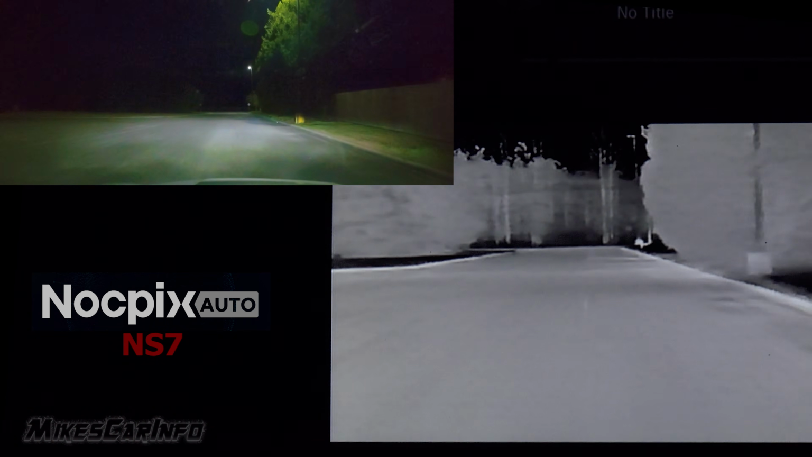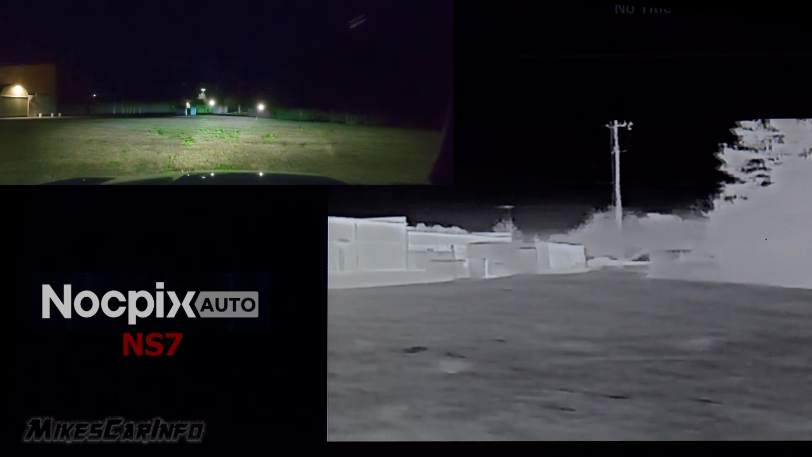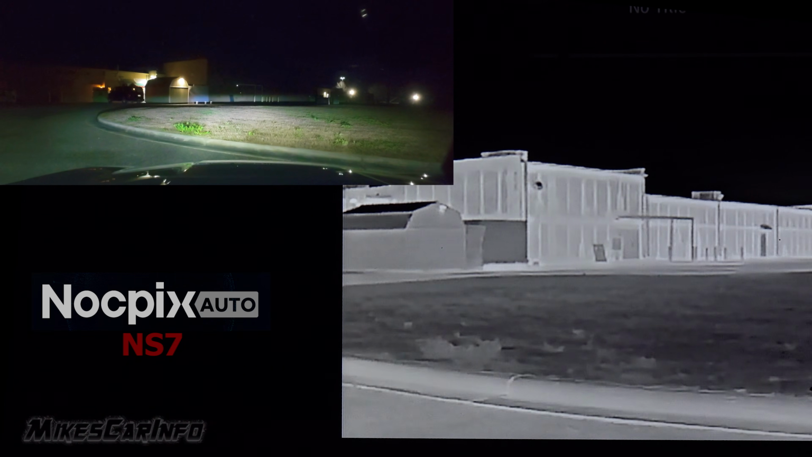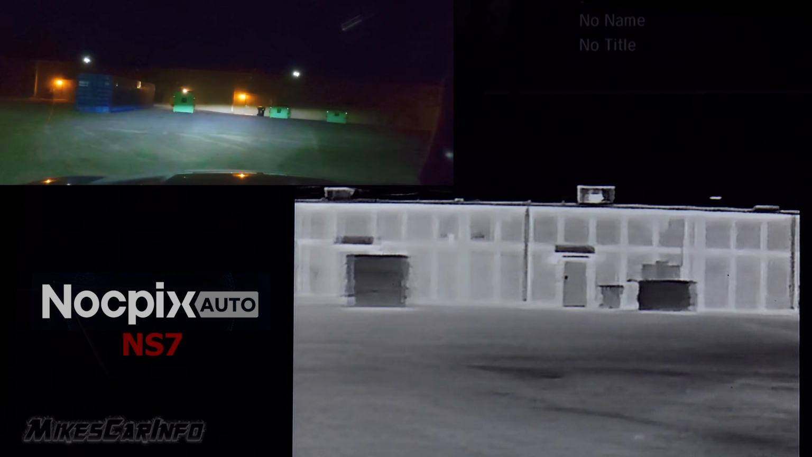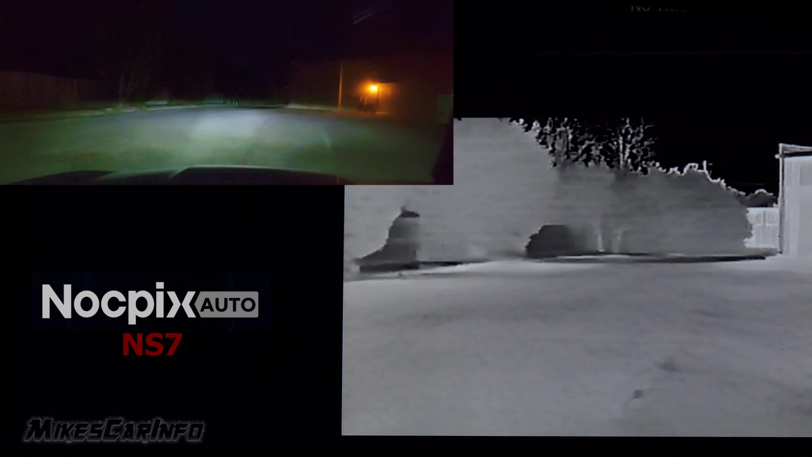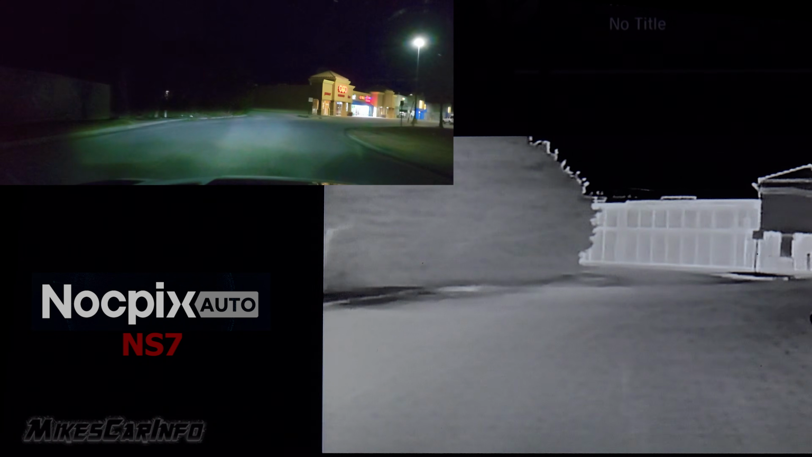I think this system will be pretty good for police and security guards, where they can see if there's somebody hiding out, like somebody in a place where they're not supposed to be, behind a building or behind somewhere. You can actually see them. See if there's anybody back here. Yeah, there's nobody back here, but if there's somebody hiding in the dark somewhere behind a building, or just up to no good hiding in the bushes, they'll be able to stand out. Their heat signature will stand out, and then the AI system could recognize them as well.